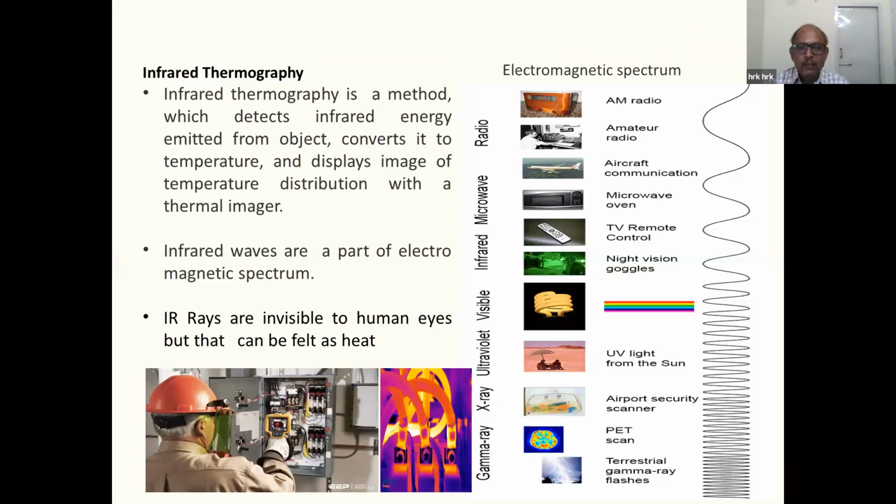Infrared rays are a part of the electromagnetic spectrum. Any body will absorb heat and emit rays. The spectrum ranges from gamma rays to radio waves, and after the visible range come infrared rays. This infrared thermography recognizes the emitted infrared rays from the object and converts them into an electrical signal that is read as temperature and shown on our screen.